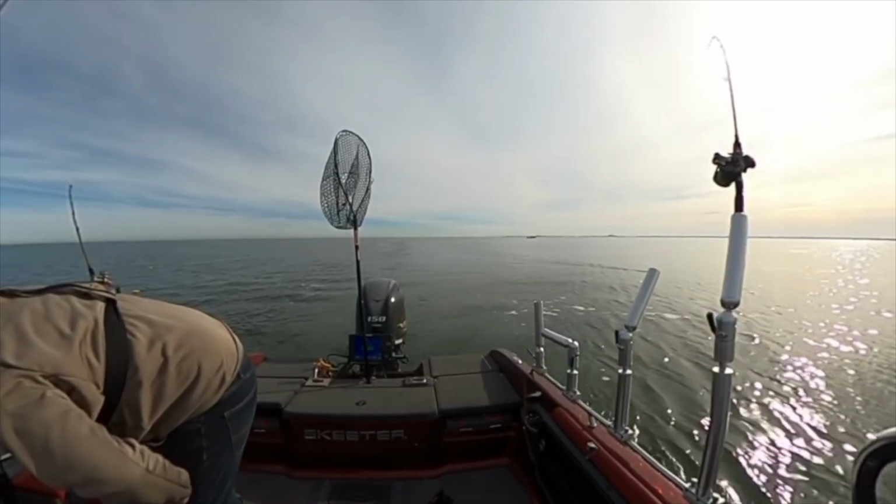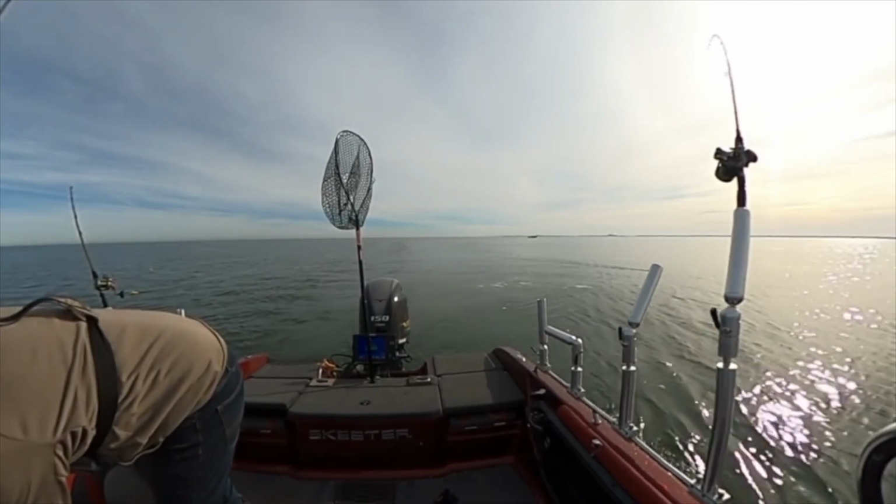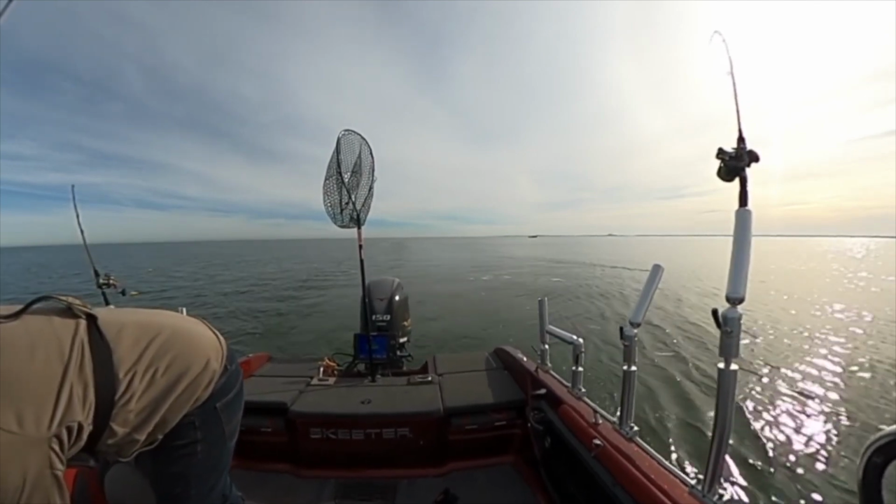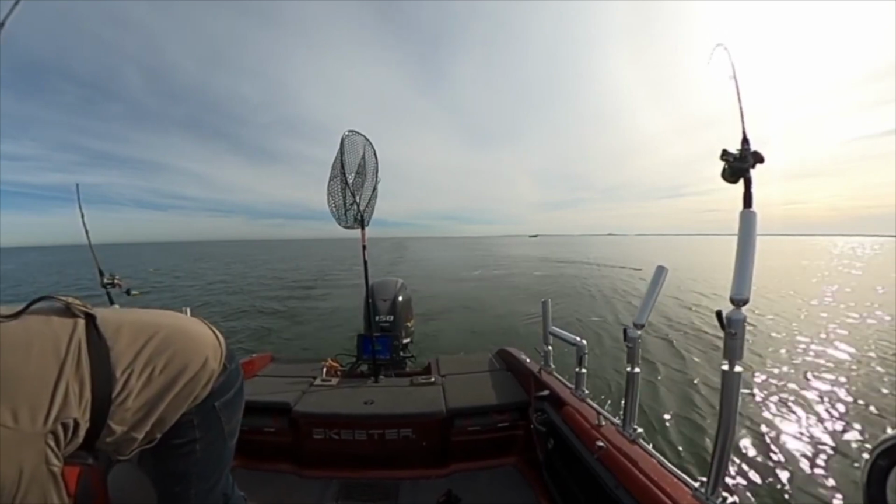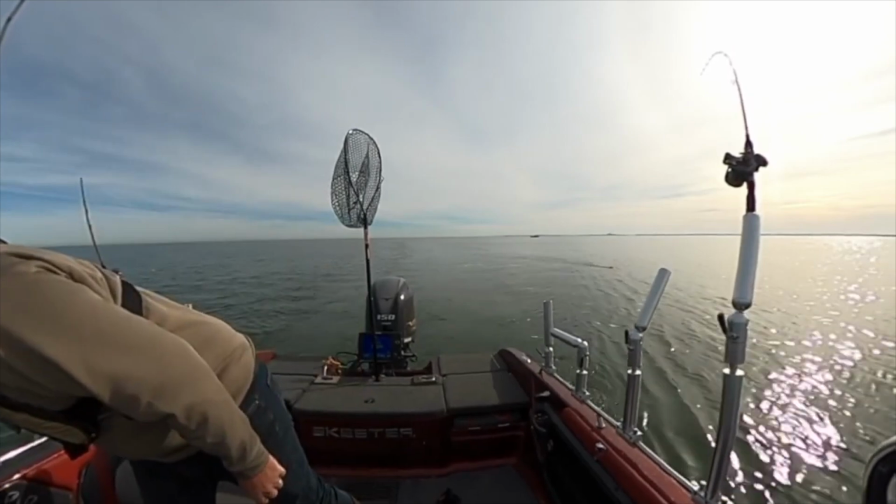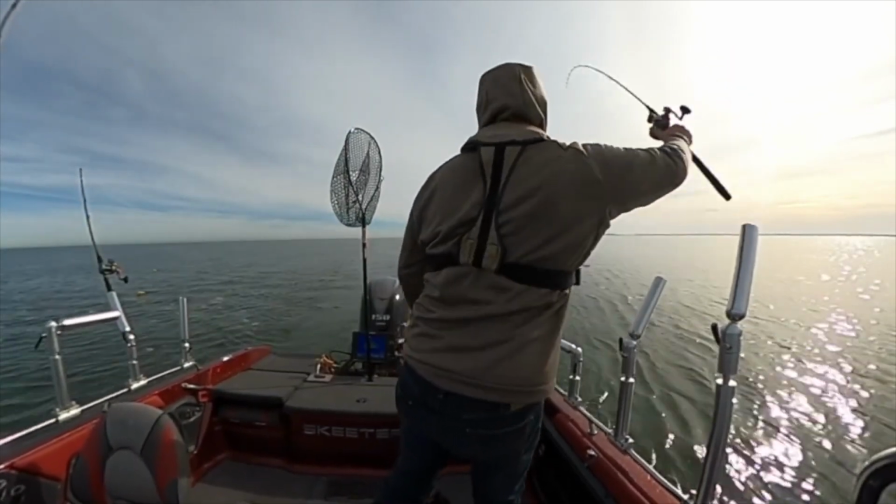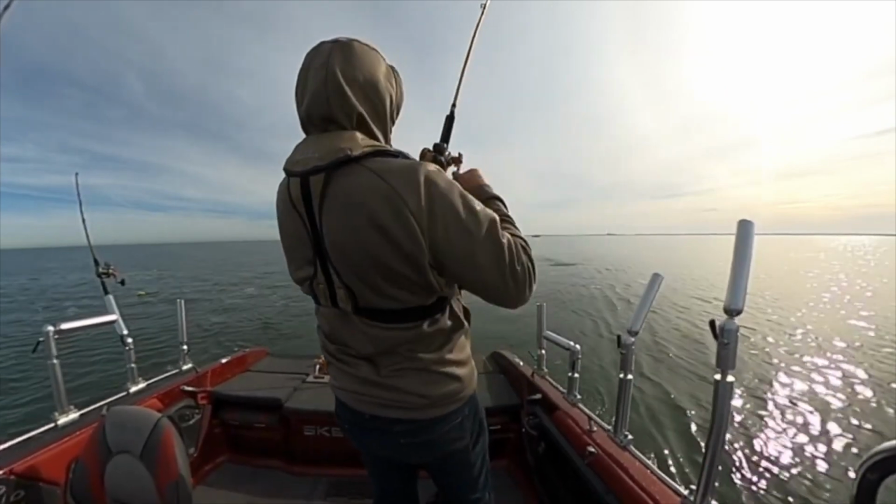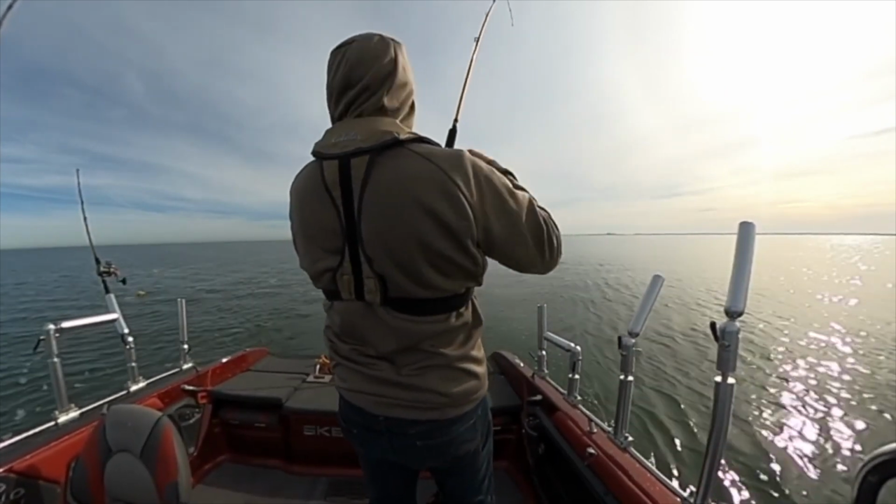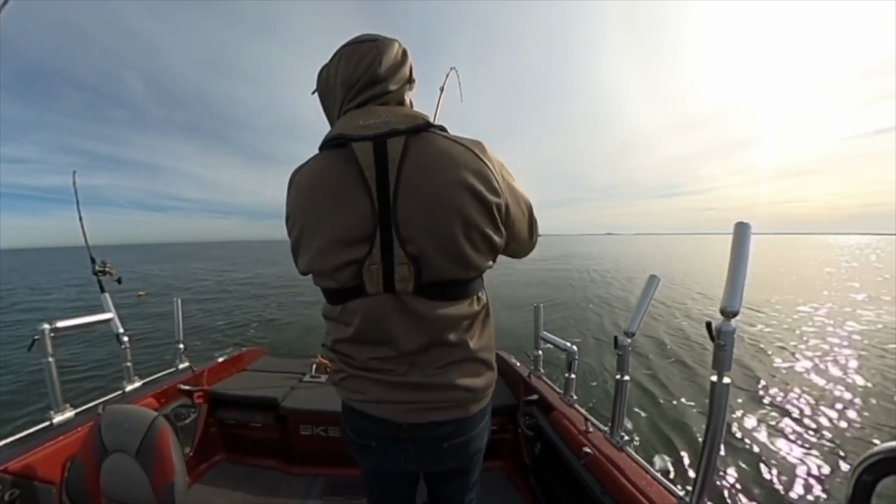Definitely some shadows starting to show up. Fish on. Right on the waypoints, guys. What are the odds of that? It's a little too heavy to be a walleye.